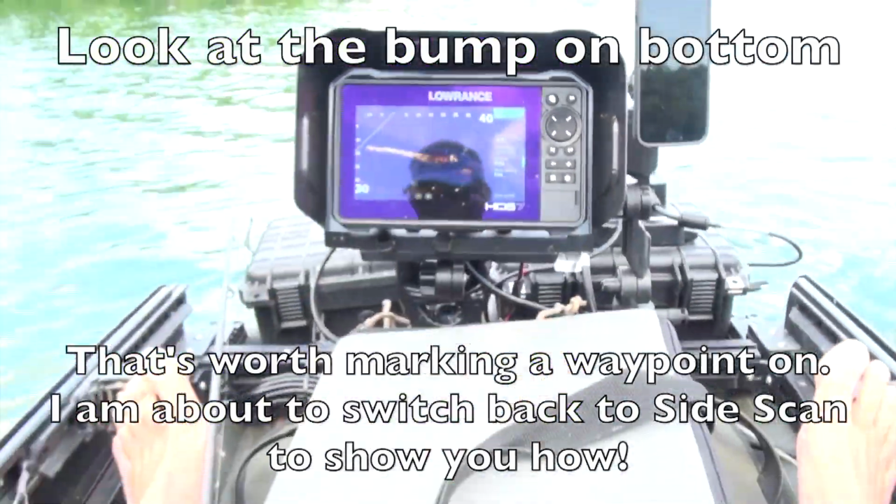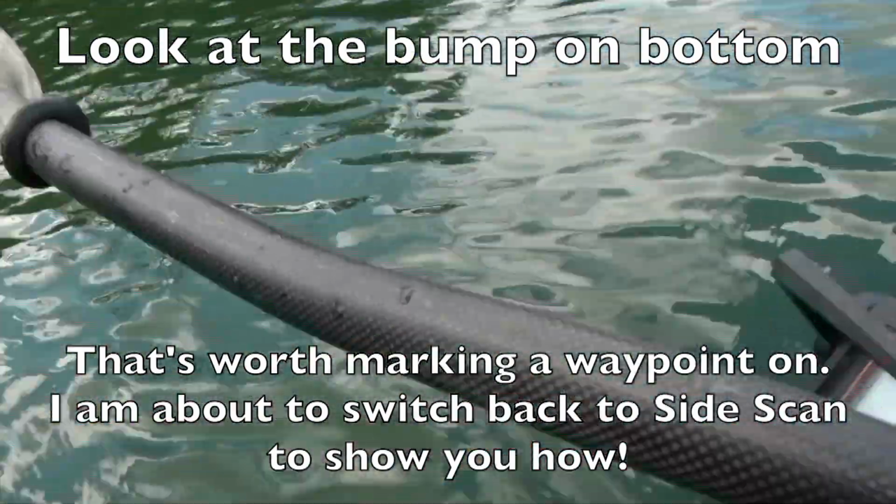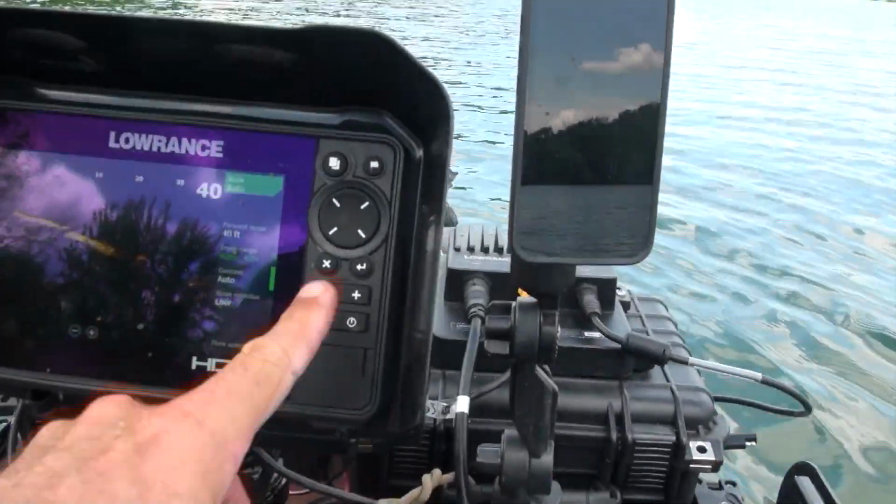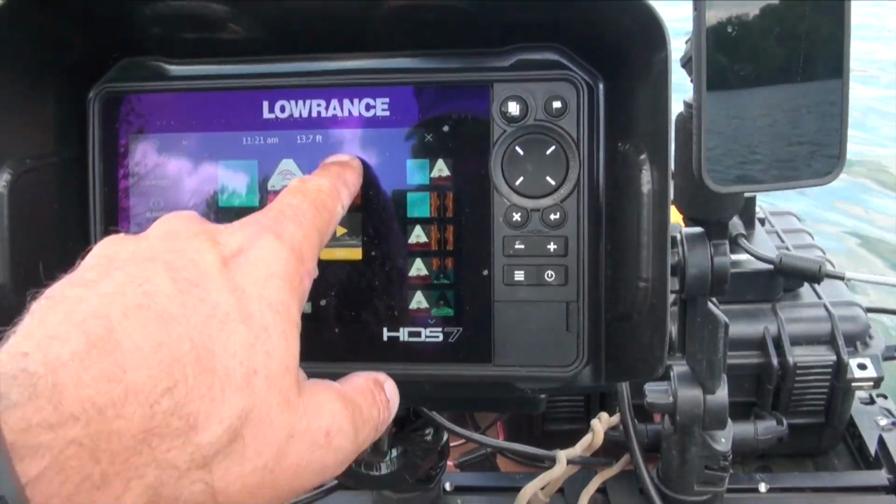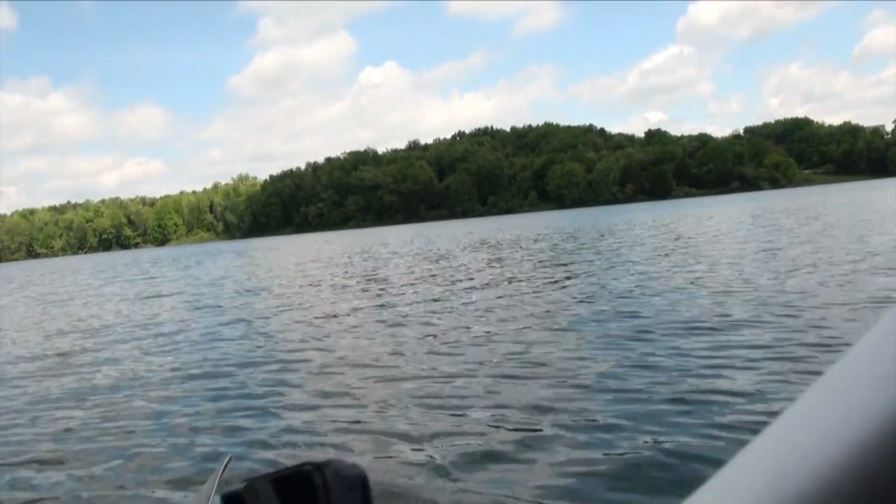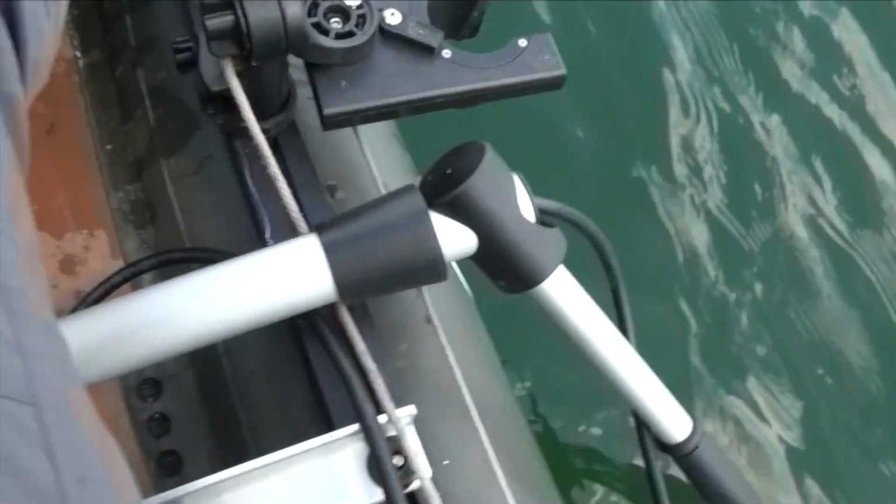Alright, so what I'm going to do, I know it's off this point, I'm going to put this guy back in the water, change to side scan, and we're going to do a drive-by. I'm going to pull this guy out. Don't worry, that'll go back in there in a second, but I'm just stowing it there.